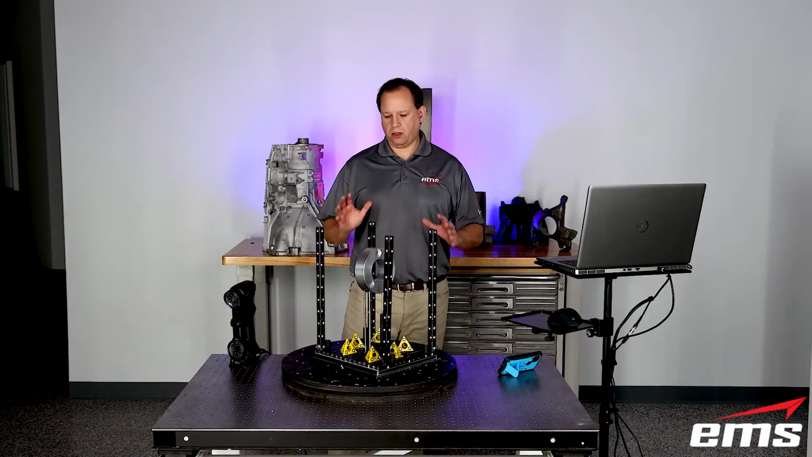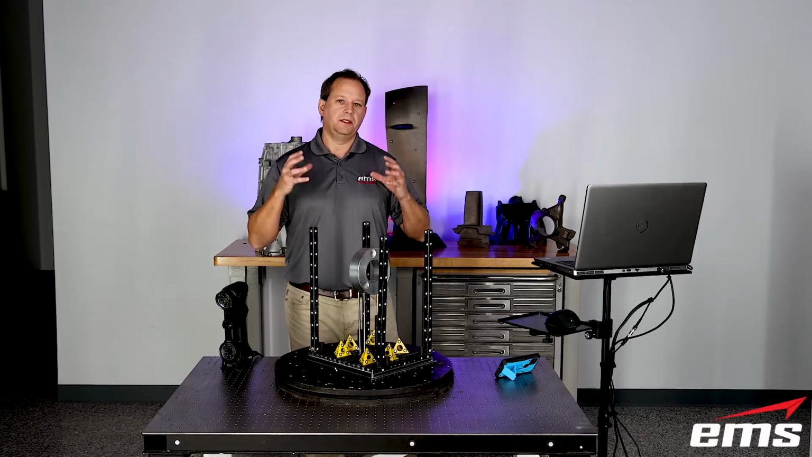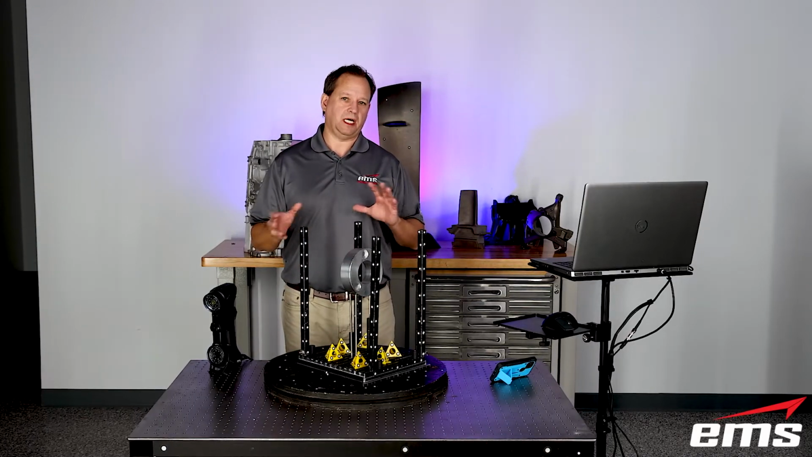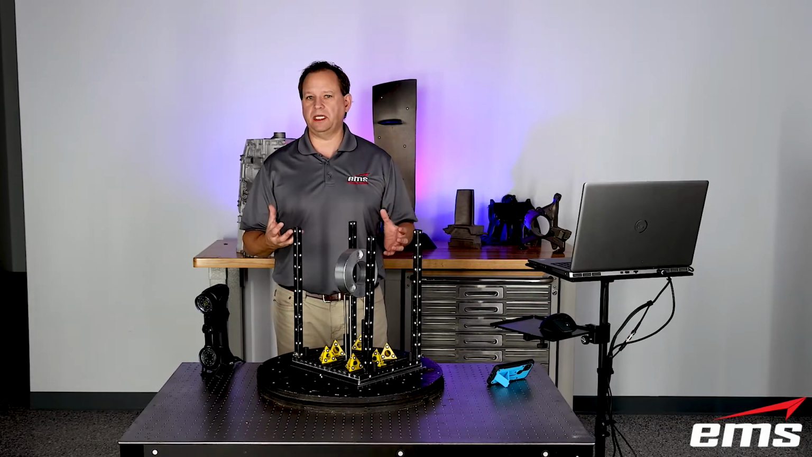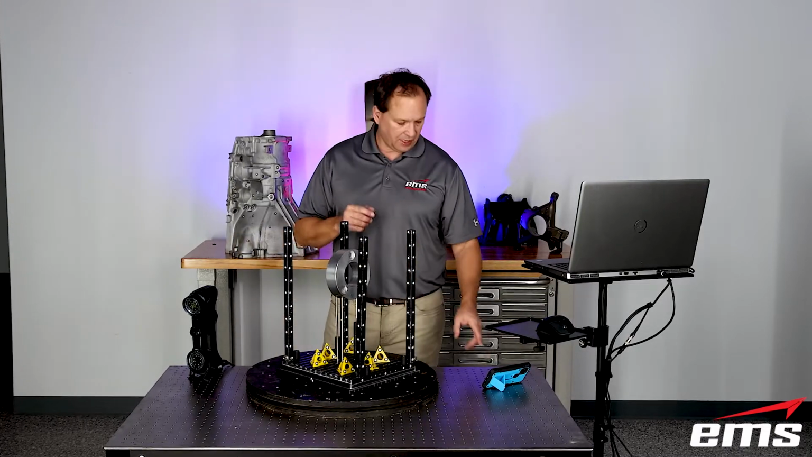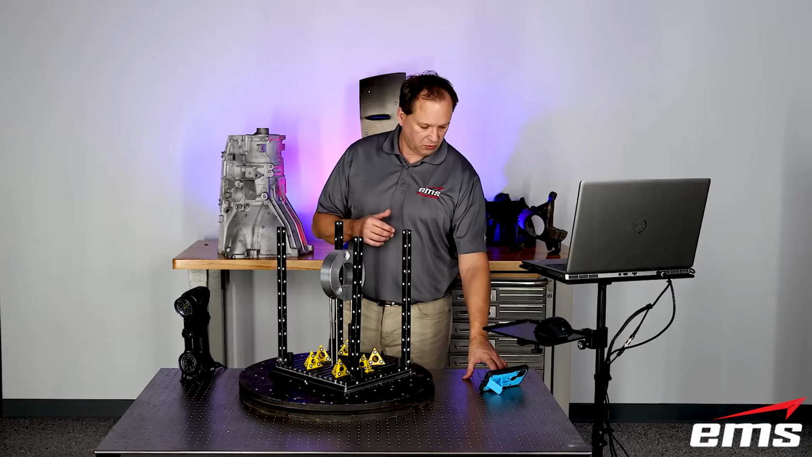Okay, so we are all set up here, and what I'm going to do, like I said, is go through, scan the part, and then run the inspection routine, and then I'll explain what I've done. But the point here will be to see how fast we can get from scan data to an inspection report. I'll put a timer up on the screen, but I'm also going to do it here on my phone so I can see what the actual time is.